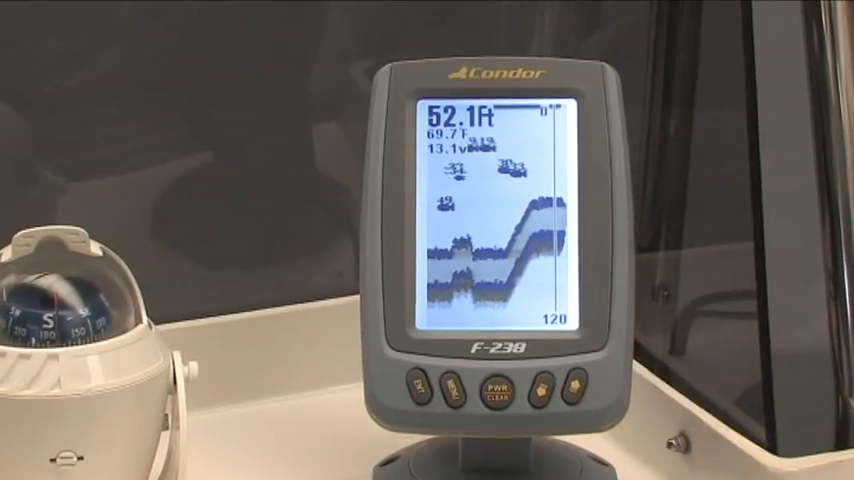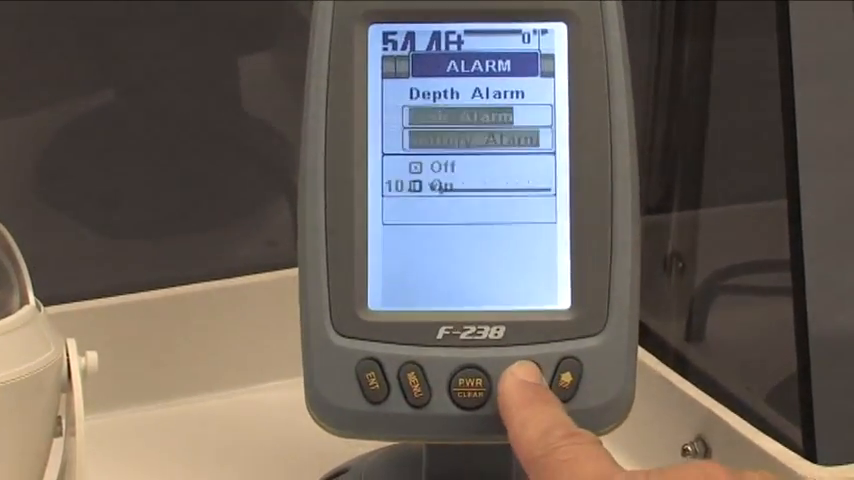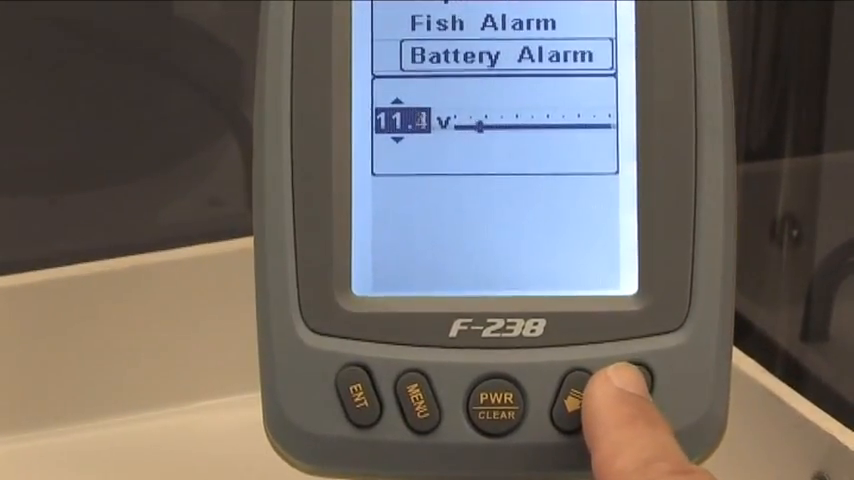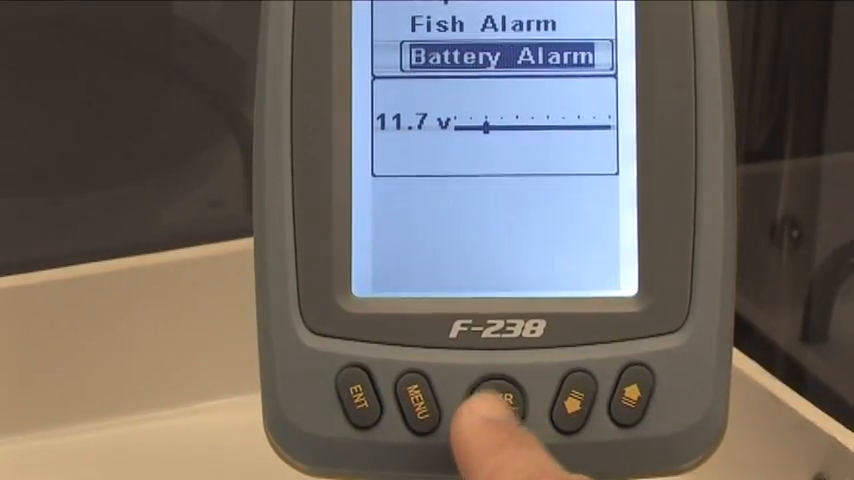The last item of the alarm menu is the battery alarm. This alarm alerts you when the battery charge goes below a certain voltage level that can be set. The alarm voltage level can be set from 10 volts to 18.5 volts. To adjust the battery alarm level, first highlight this item in the alarm menu and press Enter. Then, using the up or down arrow key, adjust the threshold to the desired level and press Enter. Finally, press Clear to erase the menu from the screen.